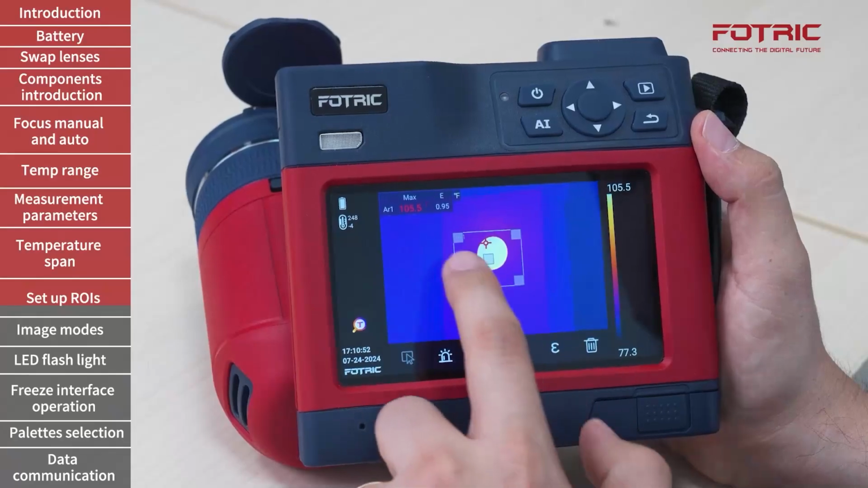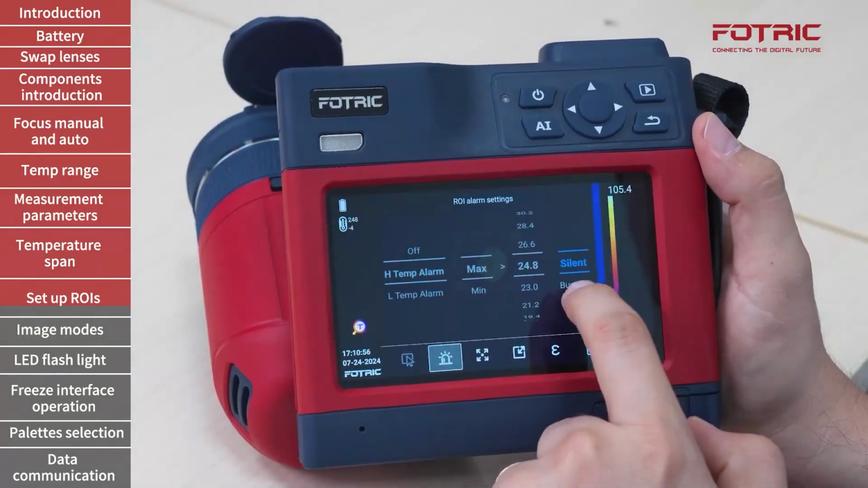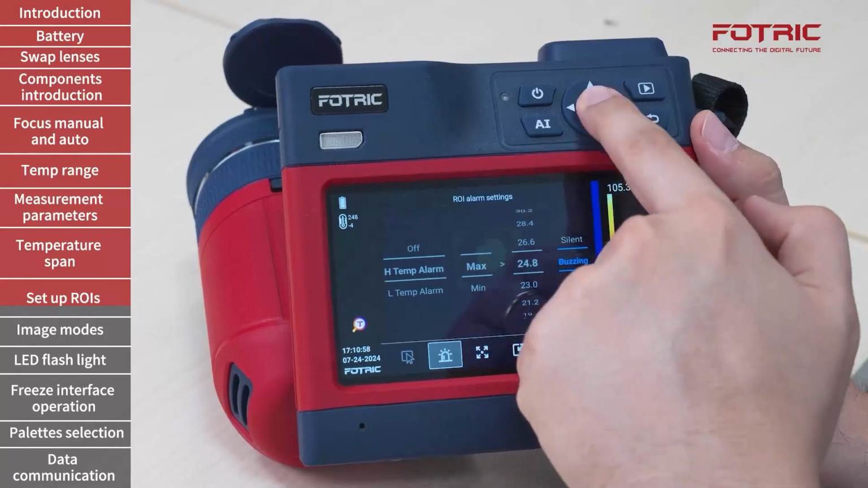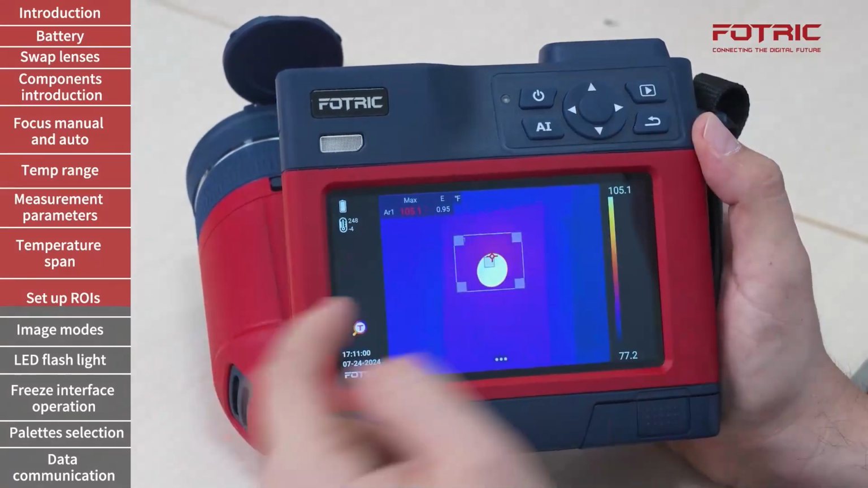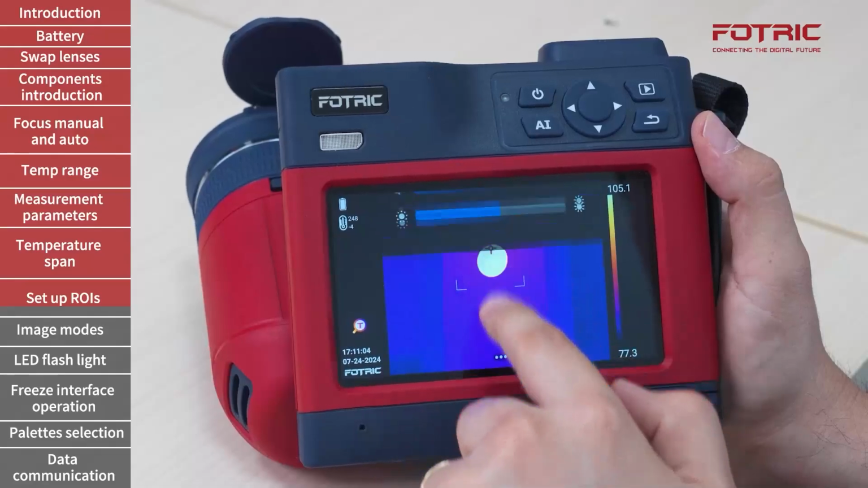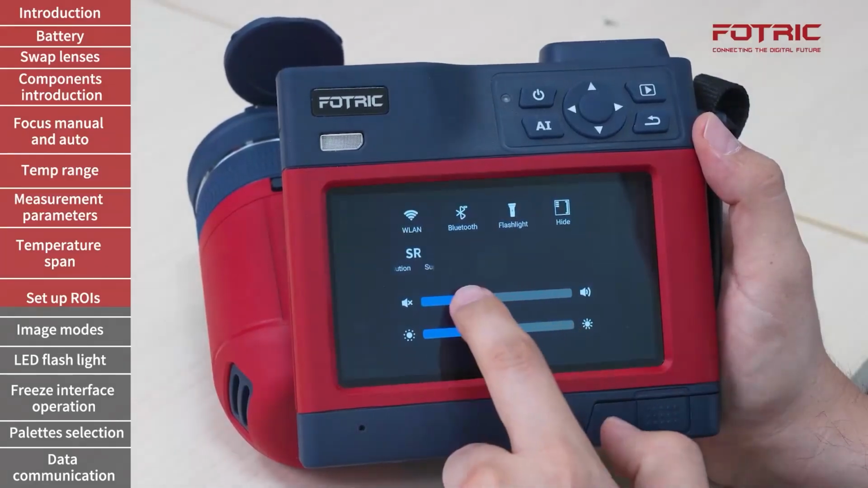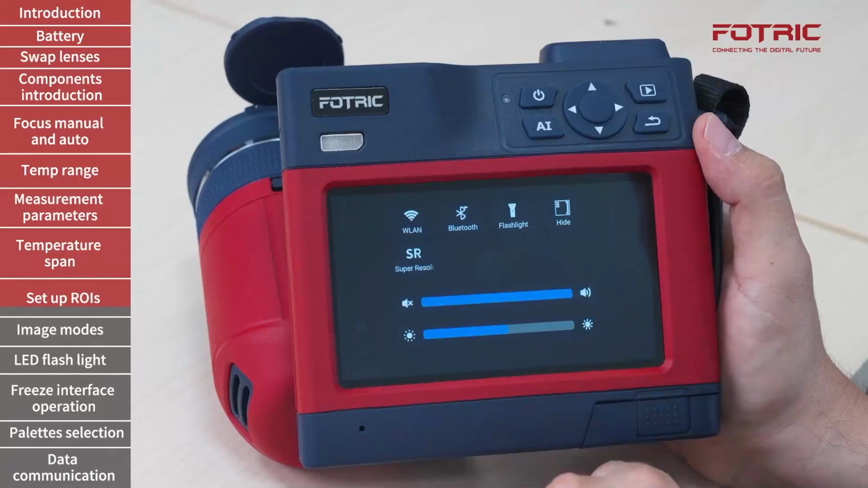I can also activate the sound alarm over here. So right now it's silent, but if I move to buzzing, the camera will emit a sound. I can adjust the volume of that by scrolling down and lower the volume or bringing it all the way up.